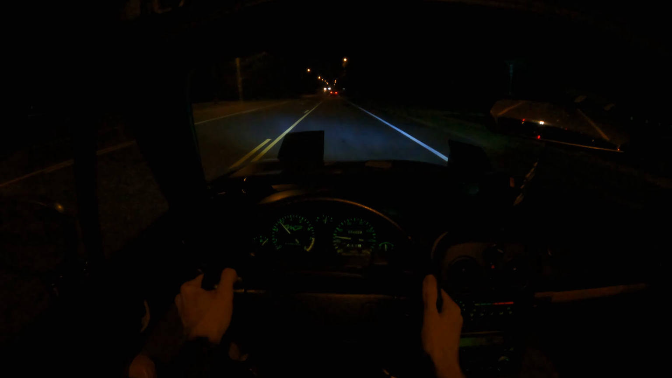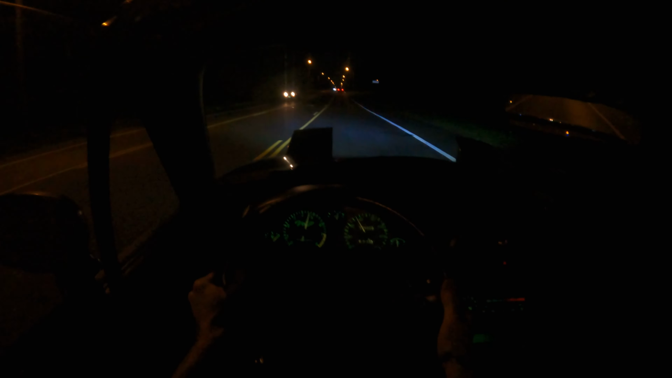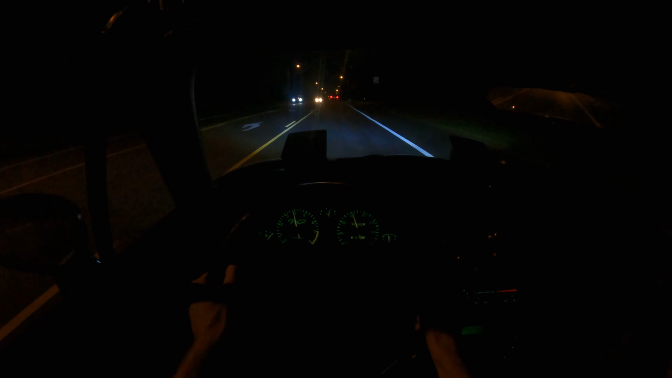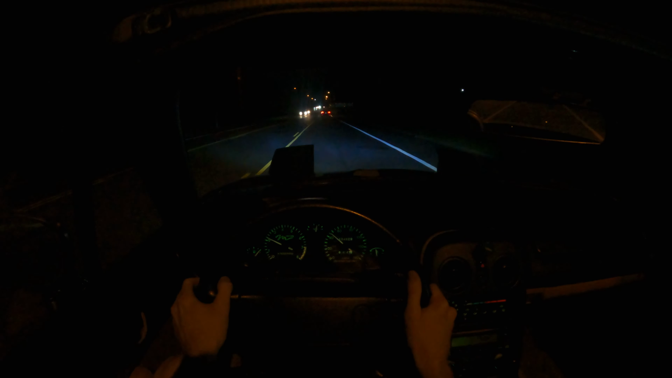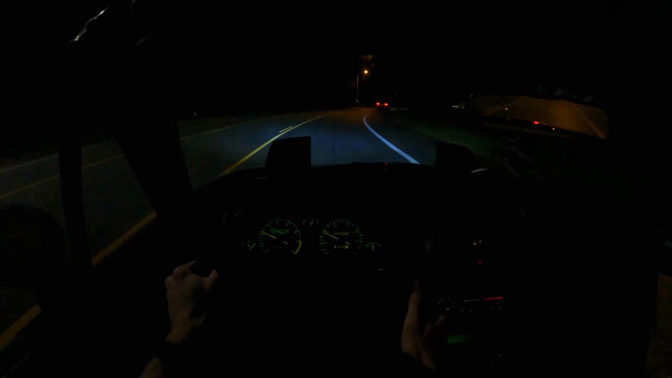A second gear pull right here. I've actually been driving this car for the past several days, which I'm not going to get into. The Lancer's fine, but next time I do want to film a video with this car in the daylight, I feel like it would definitely turn out better.